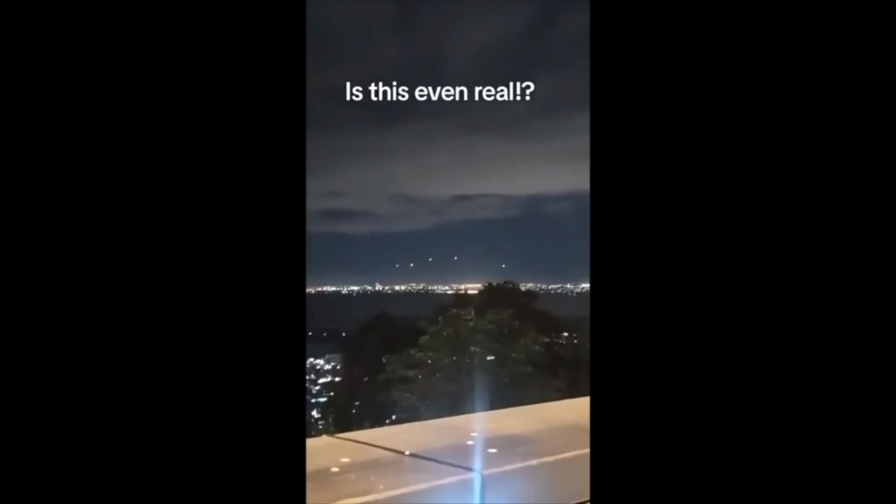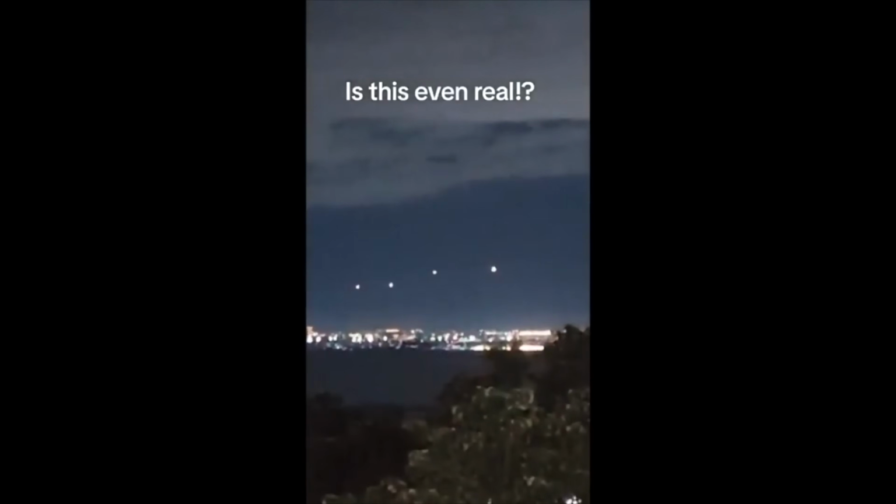That was weird. Well, I guess we're kind of used to weird lights now, with those weird lights that were popping up all over the place, like the ones we saw in the Philippines and in New Jersey, and the one that I called the Phoenix lights too. Well, it turns out there's a second angle to those Phoenix lights. Check this out.